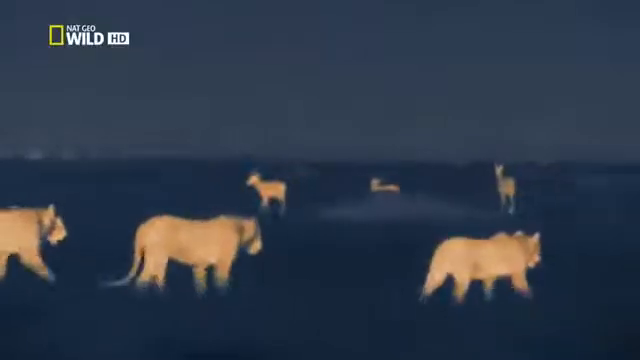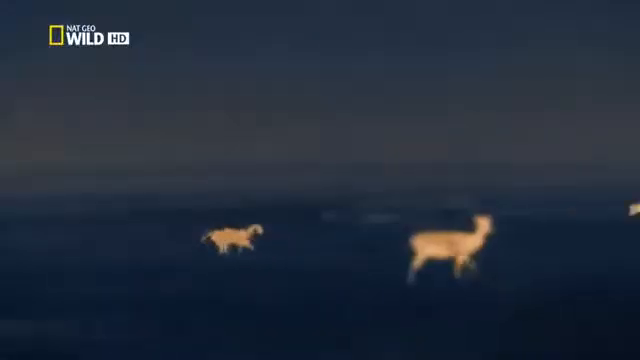A pride's experienced lionesses normally lead the hunt. They spread out, combining their forces and drive prey towards each other.